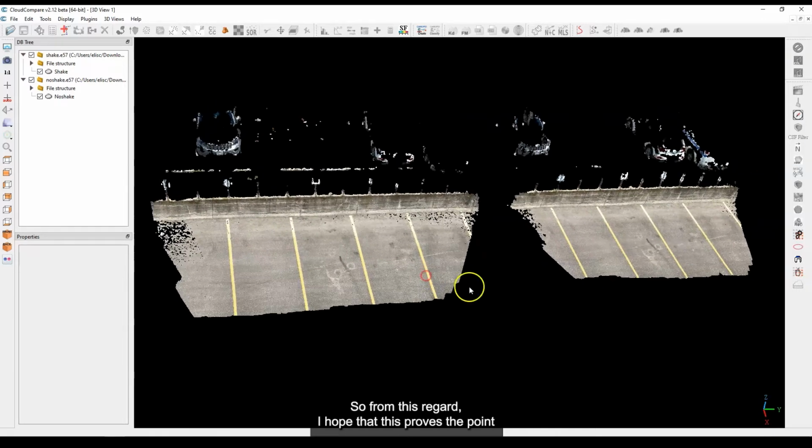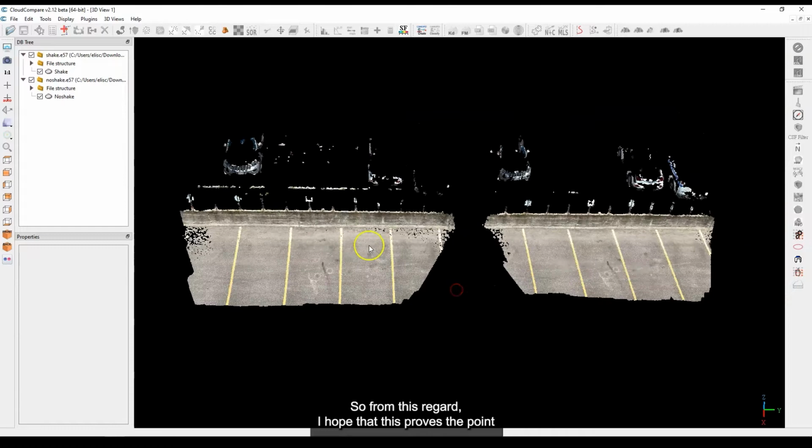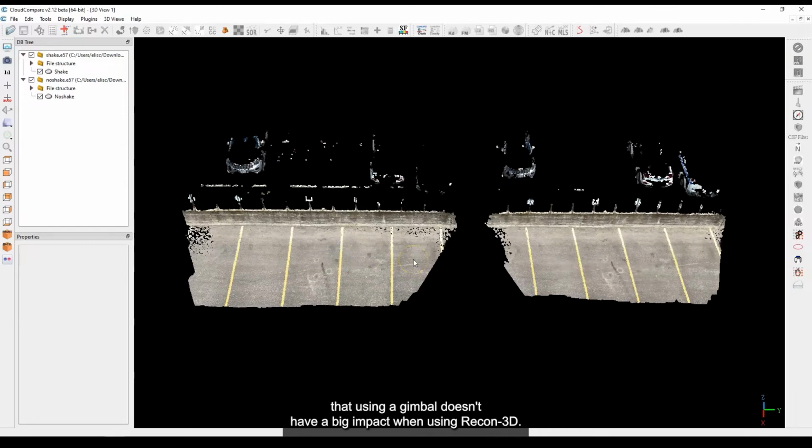So I hope this proves the point that using a gimbal doesn't have a big impact when using Recon 3D. Just hold the phone as steady as you can. In case there's a little bit of shake or blurring, Recon 3D and the EveryPoint engine will take care of it. Thanks.